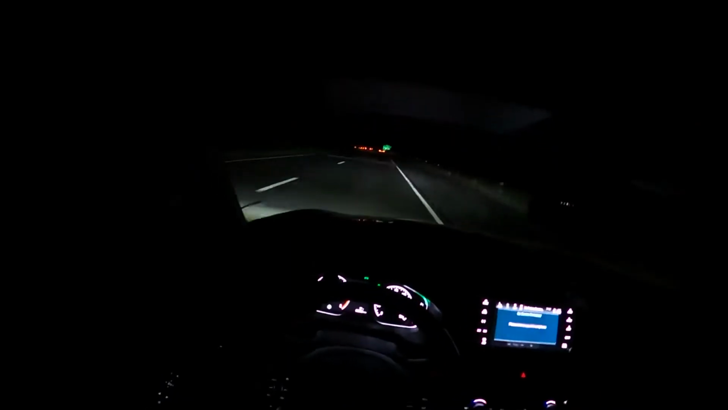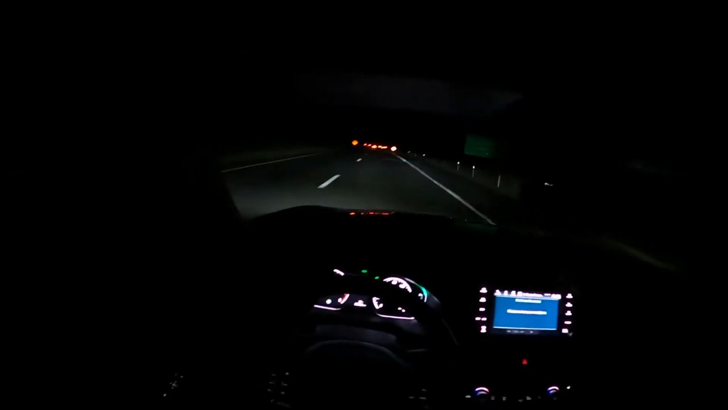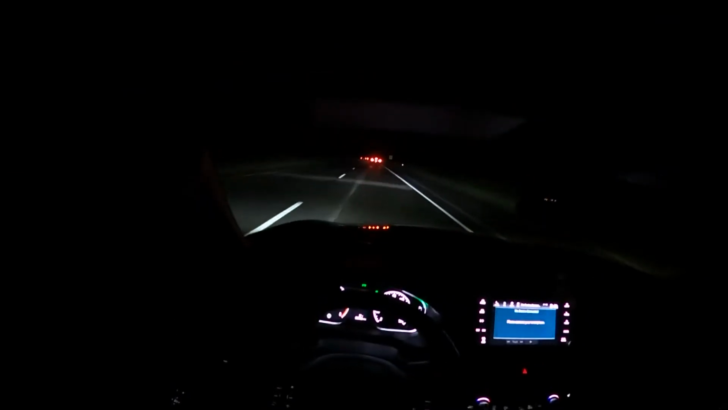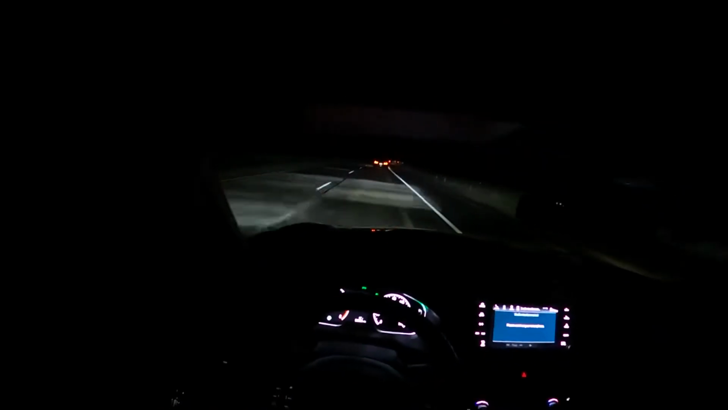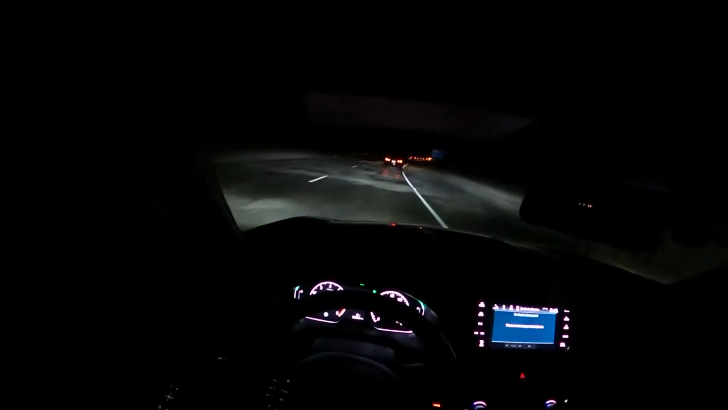I don't know the numbers at all, but this car is ridiculous. But anyways, I don't know what else to say, guys. This car is a great buy. If you're looking into getting an Accord, auto or standard, I think it's just a great buy. If you're looking for any modifications, things are cheap.